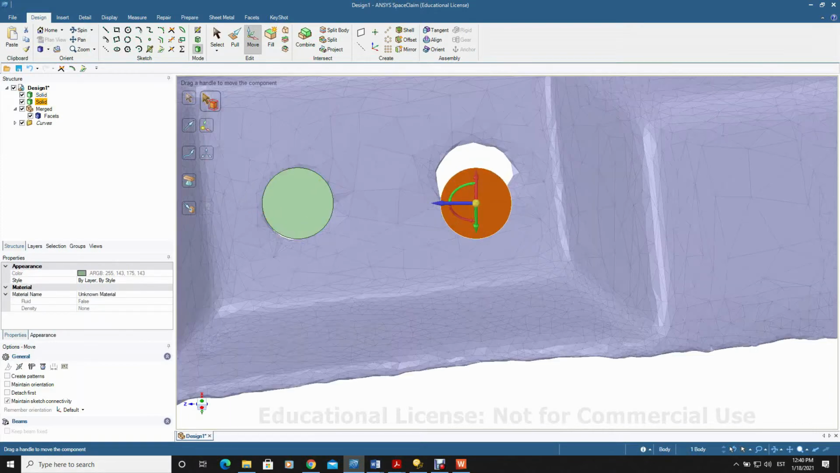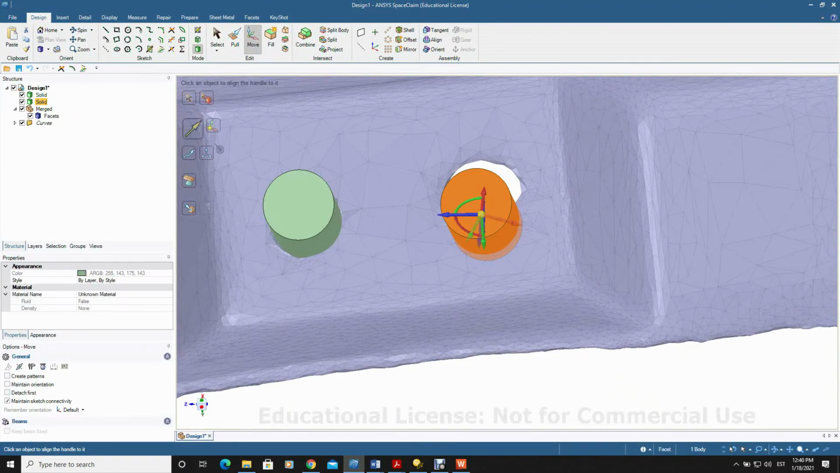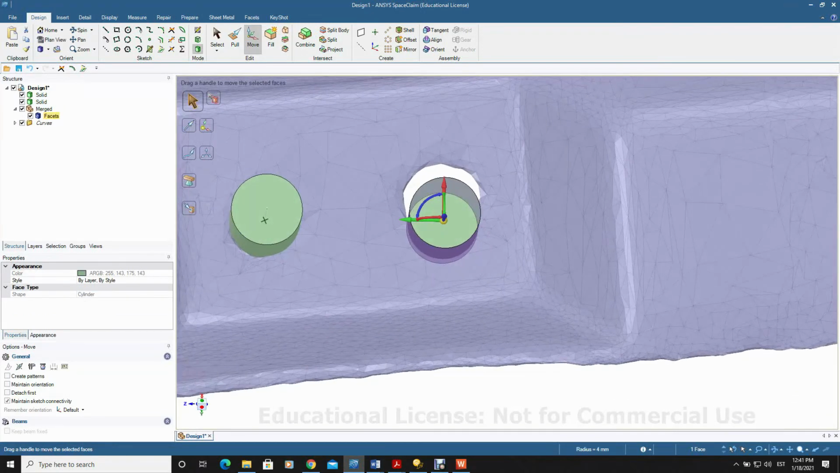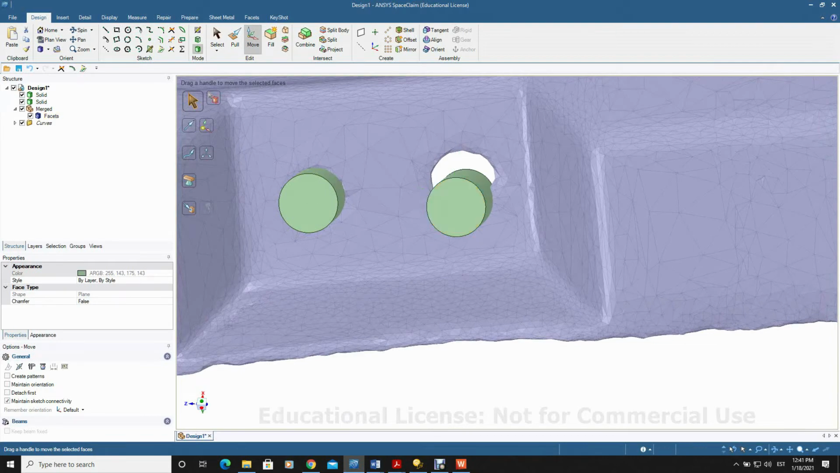SpaceClaim is a direct modeler. We have this, and what we can do additionally, we will move this body, the cylinder we have just created.